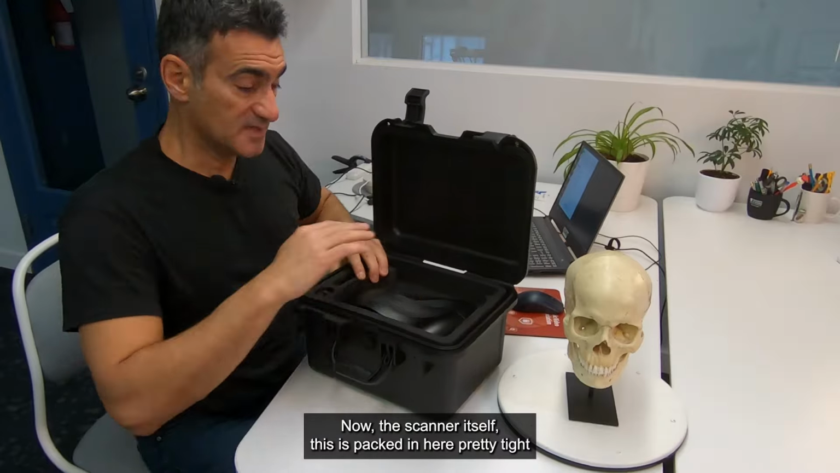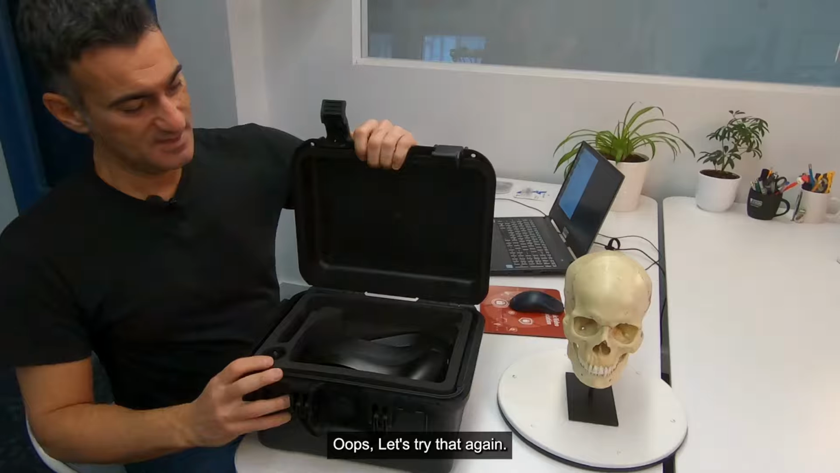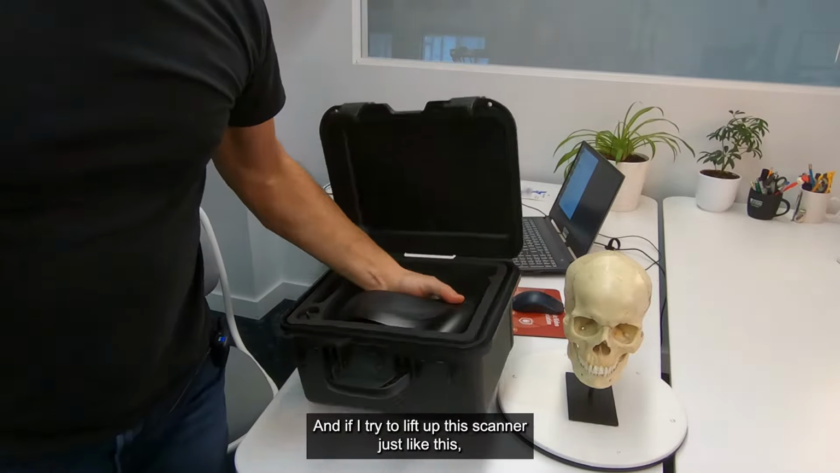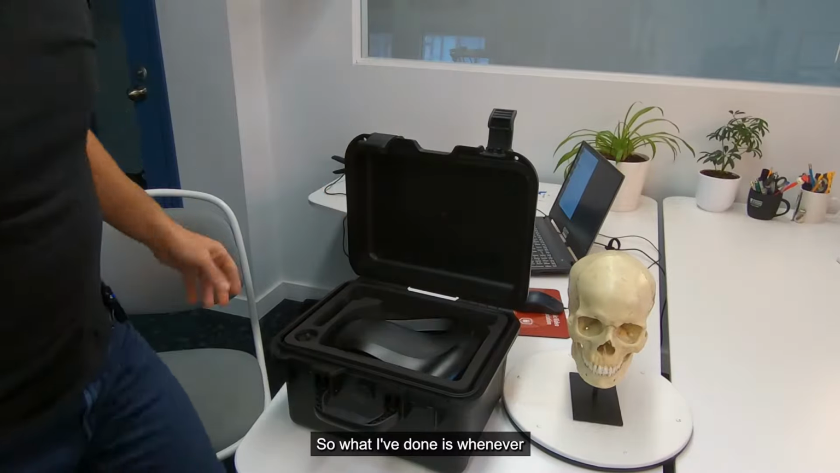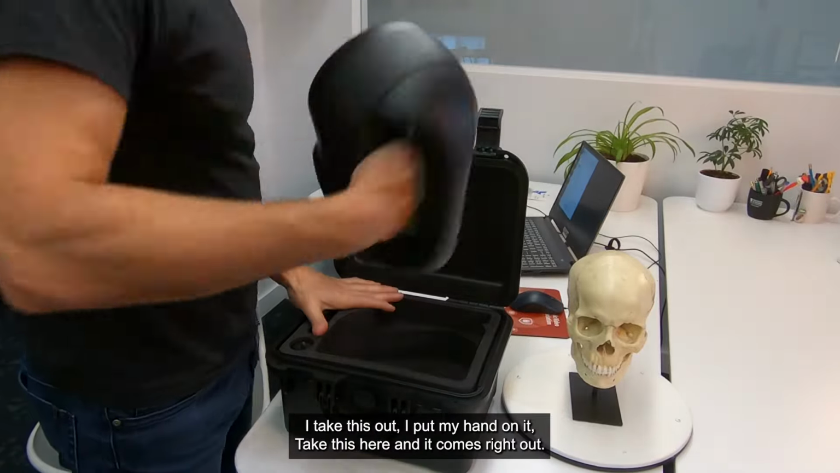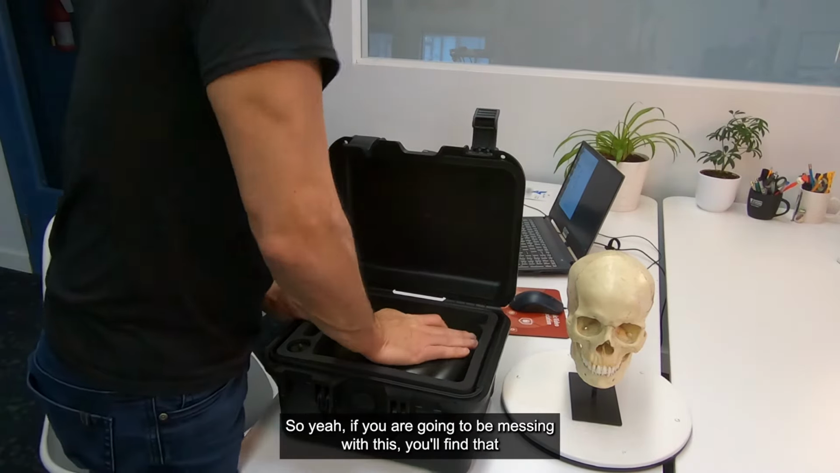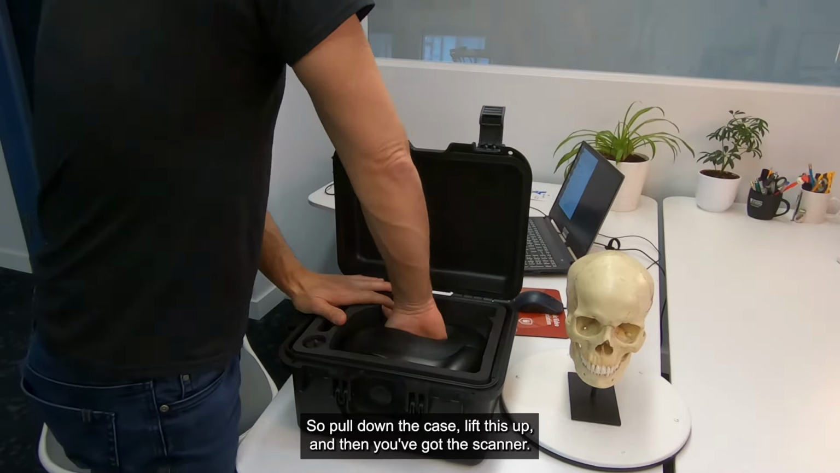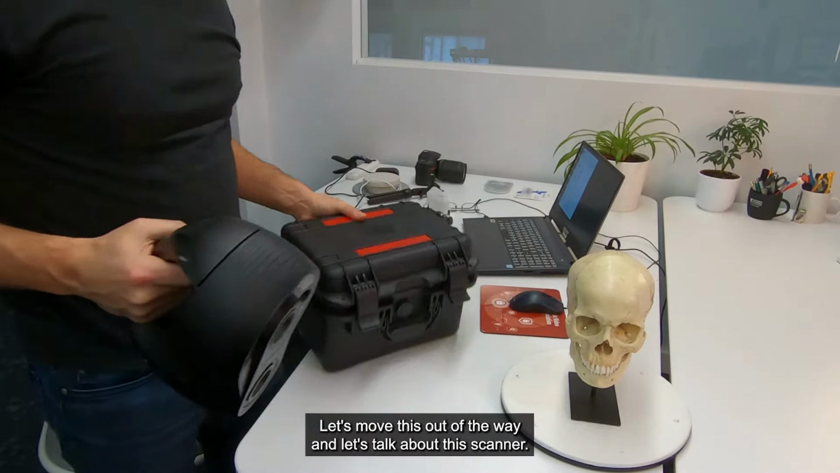Now the scanner itself is packed in here pretty tight, and you'll see it there. Oops, let's try that again. You'll see it in there. And if I try to lift up this scanner, just like this, I got the whole case with me. So it's really snug in there. Whenever I take this out, I put my hand on it, take this here, and it comes right out, no problem. There's that other adapter, and put that down. If you are going to be messing with this, you'll find that after a while, if you try to lift this up, the whole box comes with it. So pull down the case, lift this up, and there you've got the scanner. Let's move this out of the way.